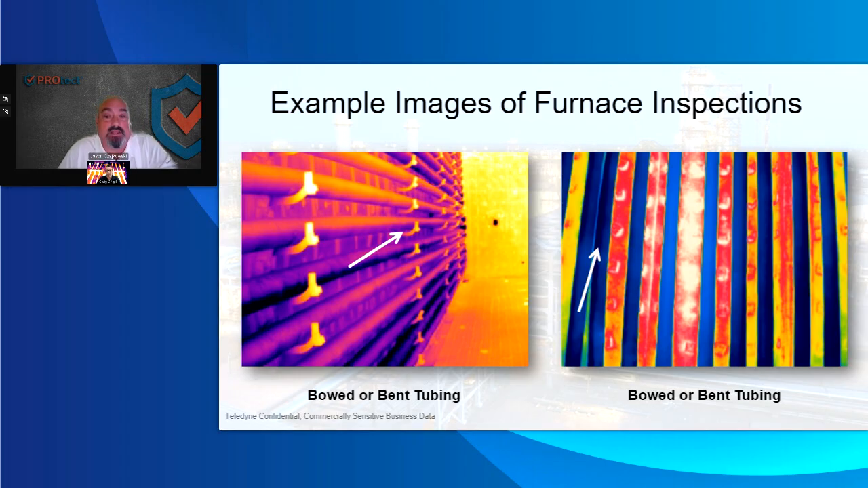The customer had no idea that the tubes actually touched, and that can create different issues. Obviously, you see on the right-hand image, and sometimes at PROtect I sit down with the customer for like 15 minutes and ask, what color palette do you want this in? Because some people are colorblind and they want it in black and white. Some people can see different things. Some people want it in the iron. I don't shoot things in rainbow high contrast, but this image on the right with the rainbow high contrast actually shows you that in the center of that image, that's where the hottest point is.